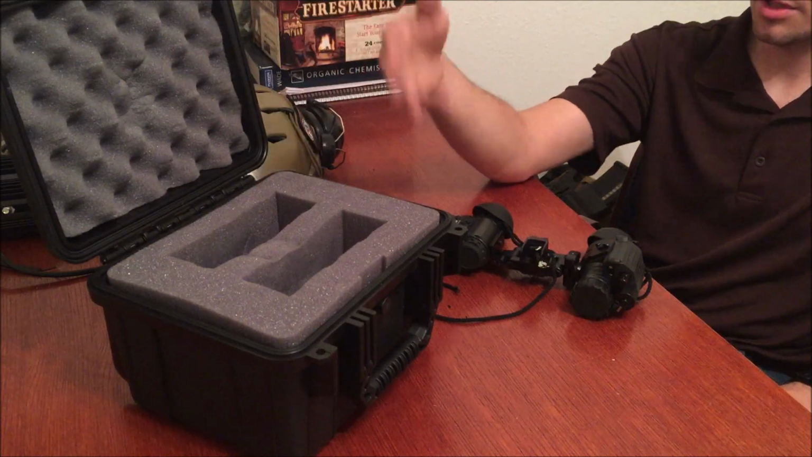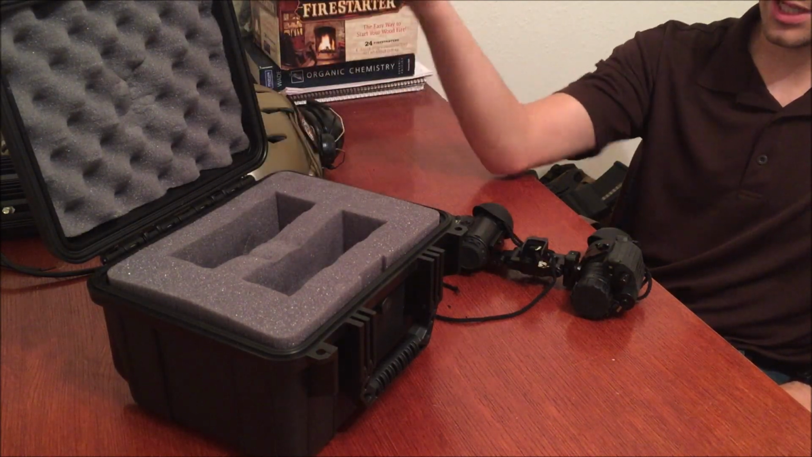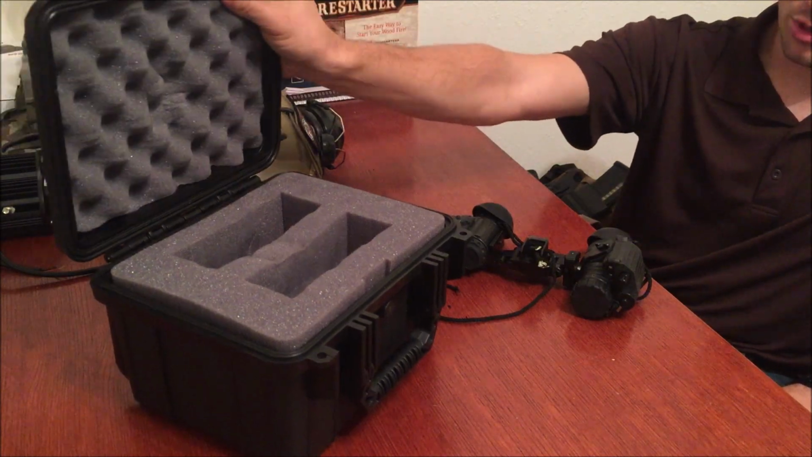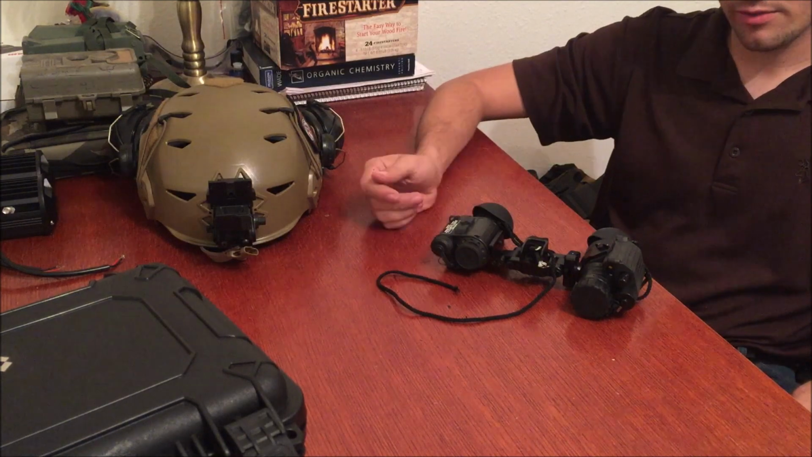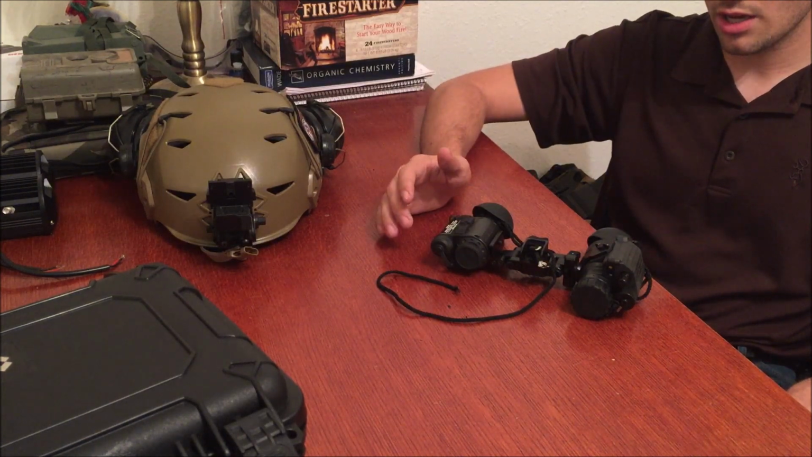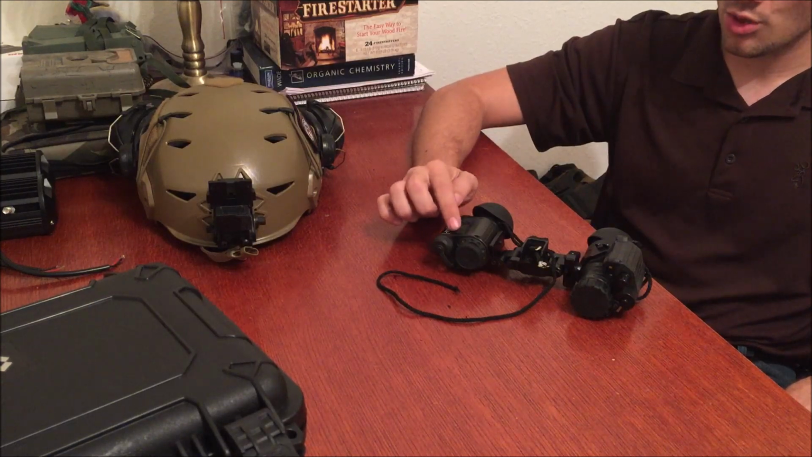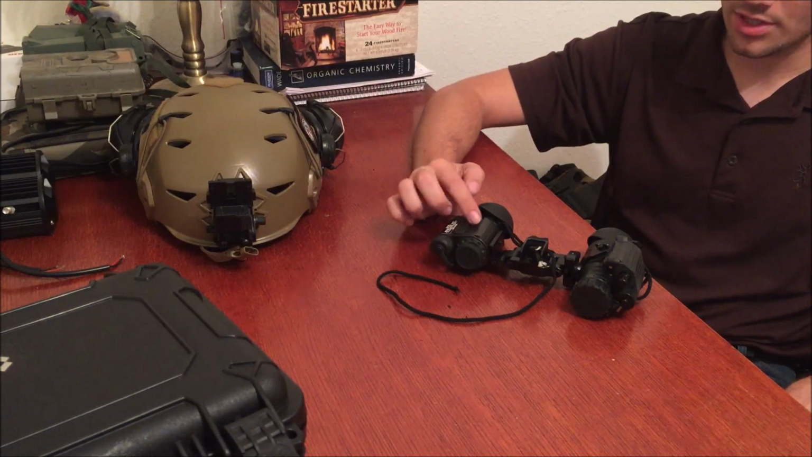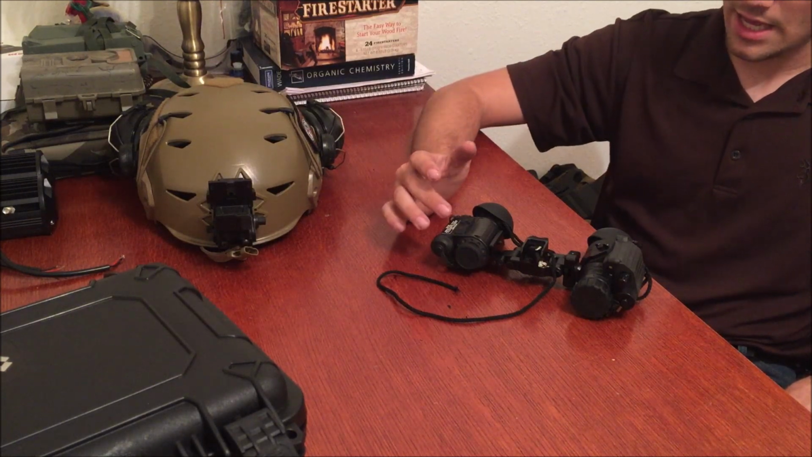It comes with two cutouts, one for the breech and then one for the accessories. I use it to store the PVS-14 as well, so it has multiple uses. High quality case. The breech itself does not use the traditional PVS style screw. It uses its own little rail here. When I was talking to the guys over at FLIR, they called this the mum rail.